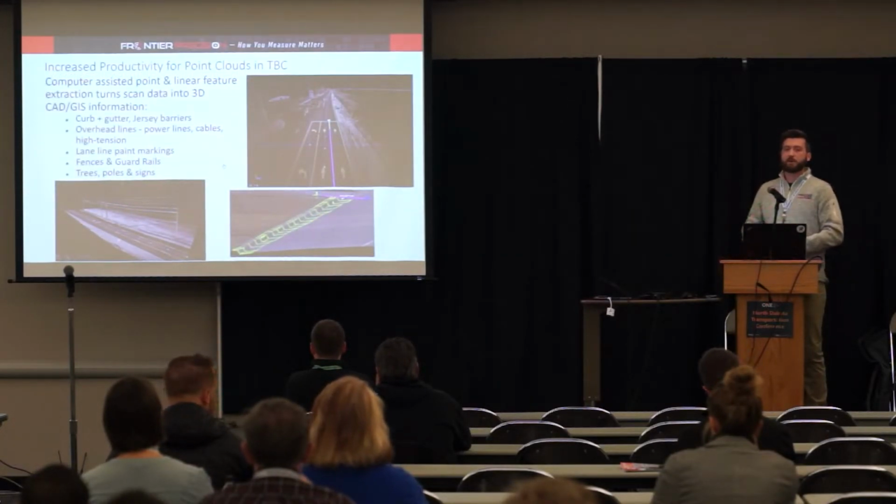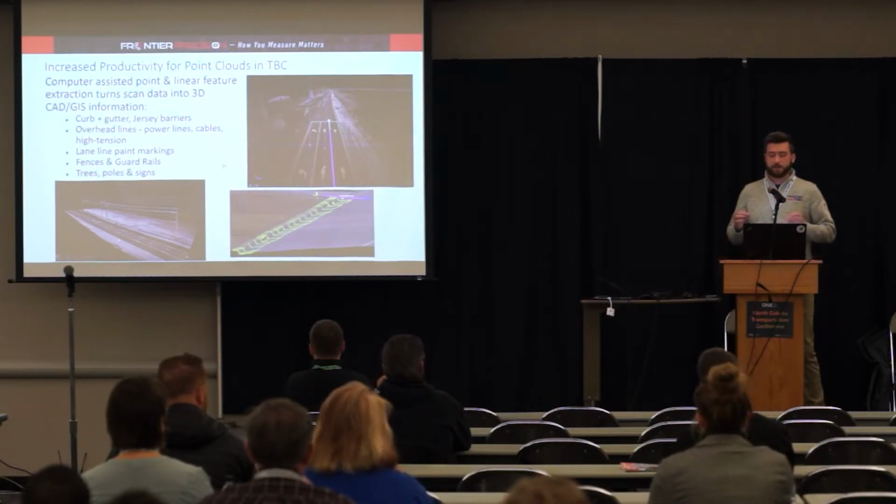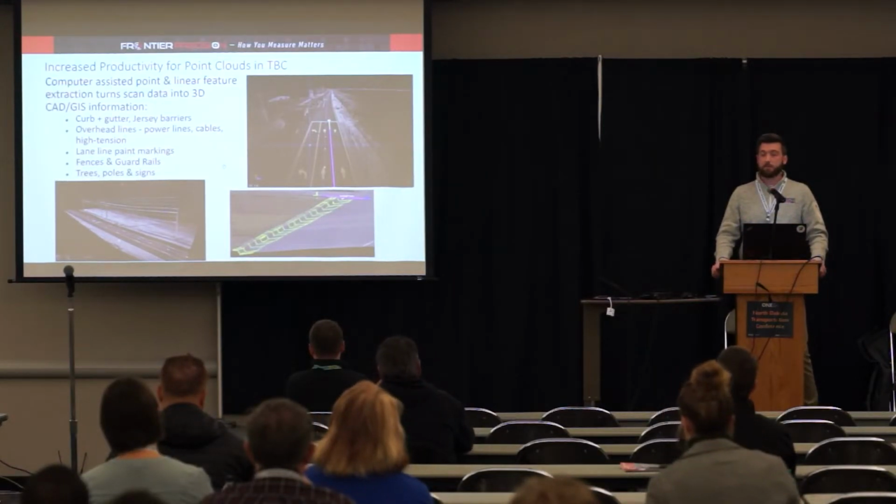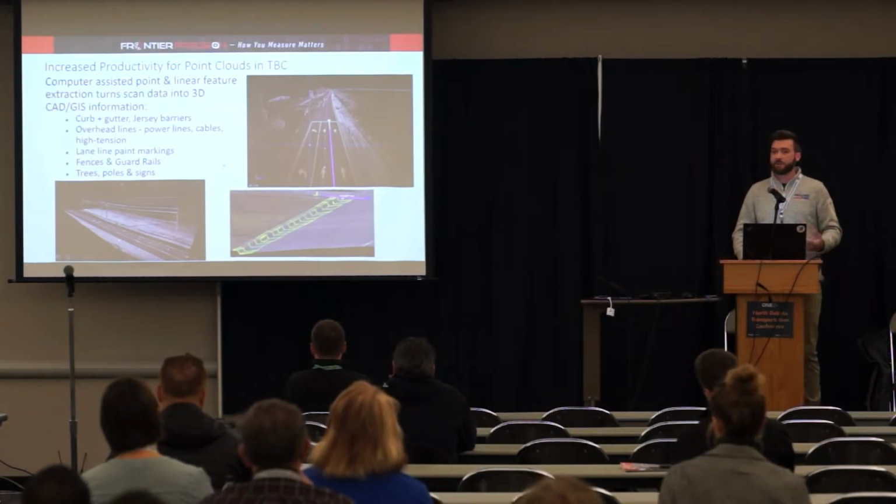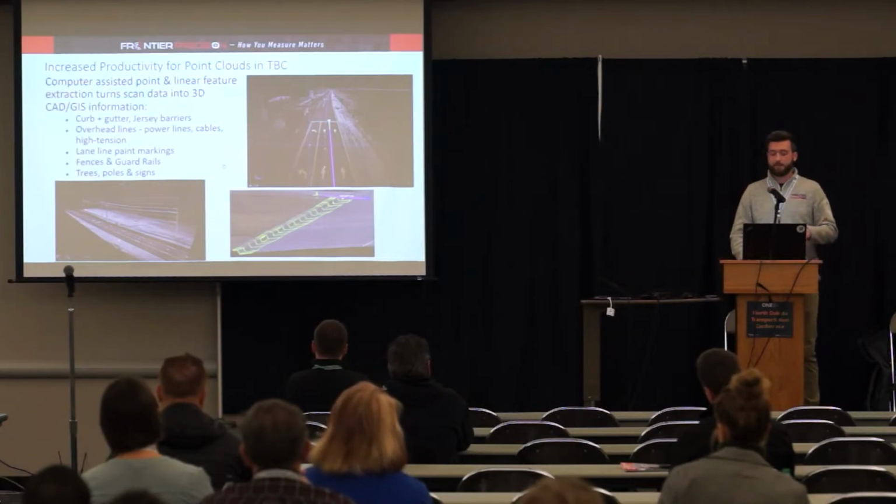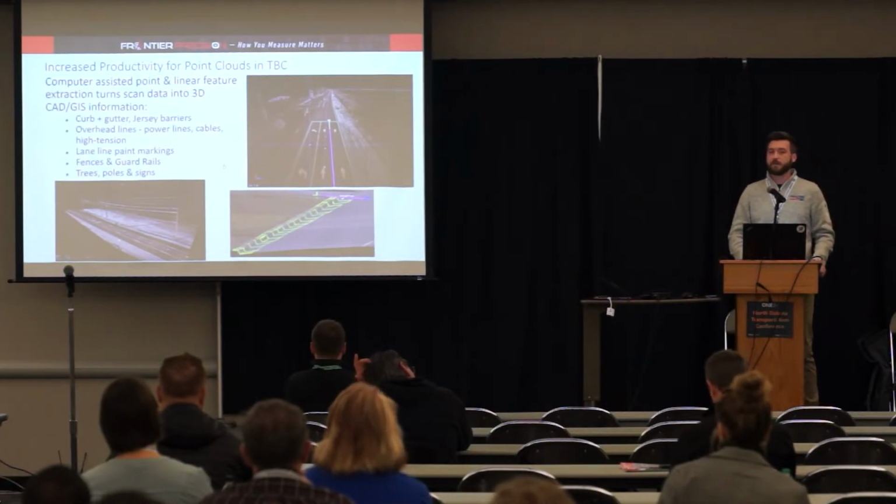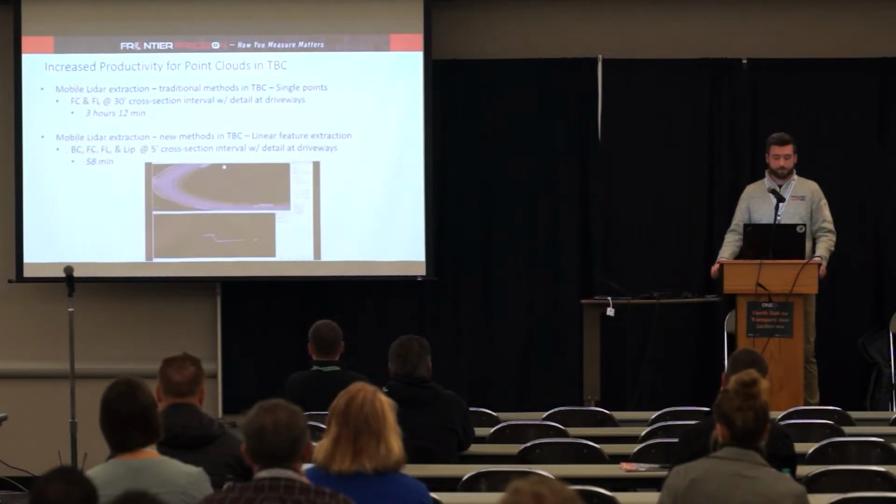And software is getting smarter and smarter. There's a huge increase in productivity when it comes to working with point cloud information, using computer-assisted point and linear feature extractions. So to get that 3D CAD or GIS information, I'm using something called Trimble Business Center to do those extractions. And I want to show you how powerful that can be, how easy it is to use. These are some examples of where you could potentially use these automated extraction workflows.